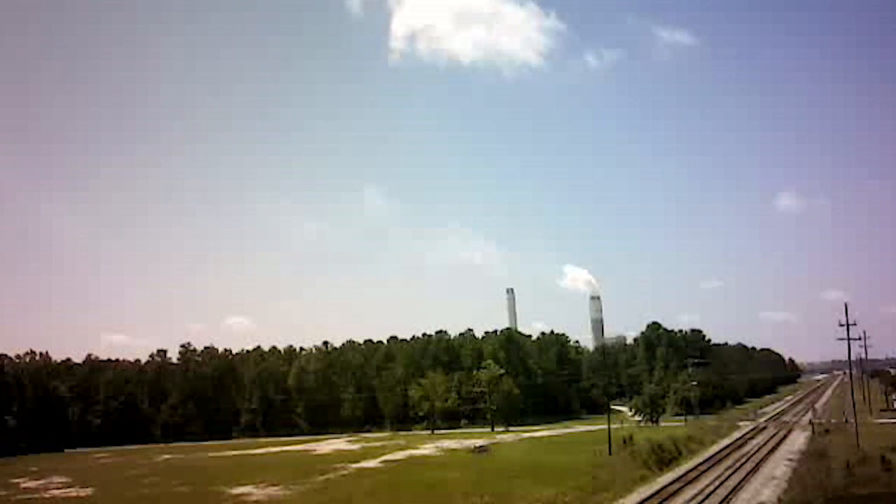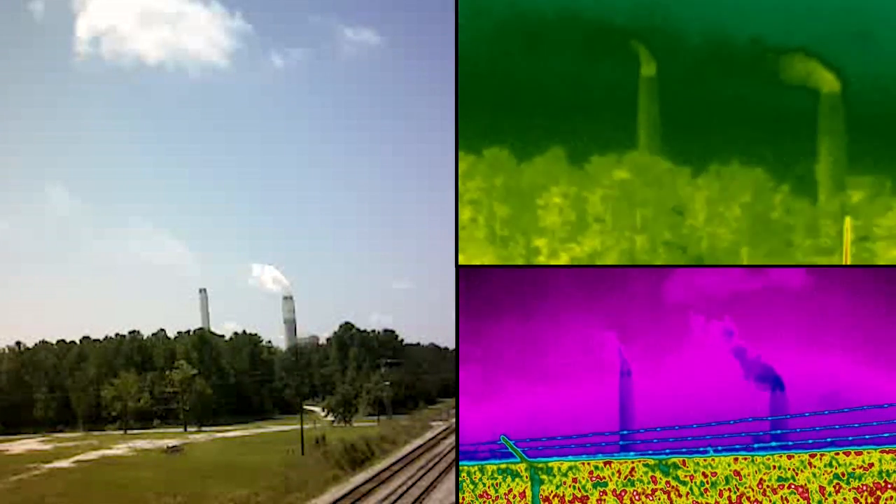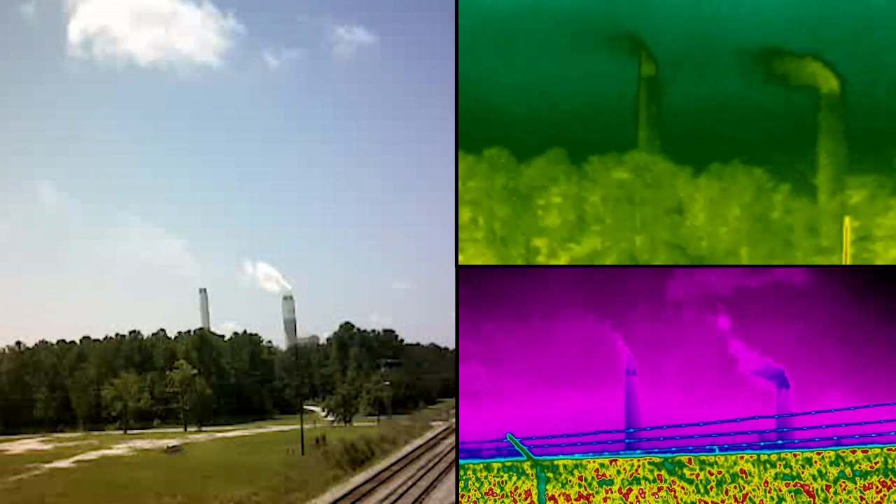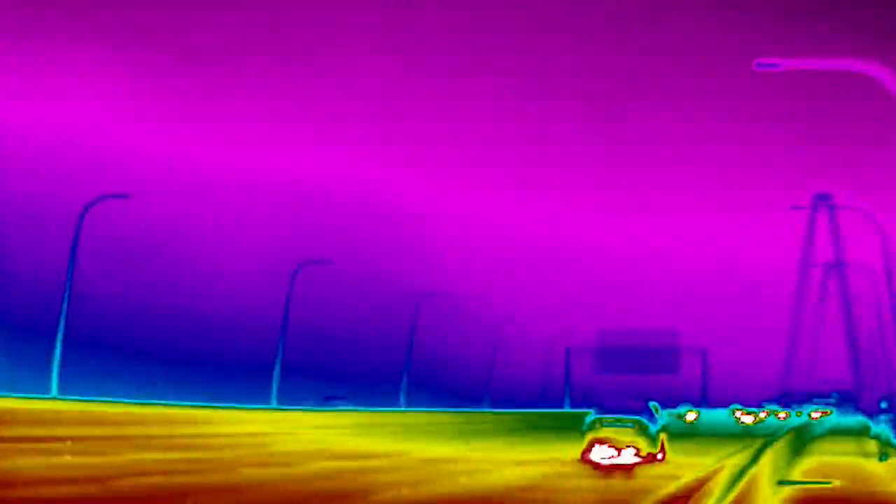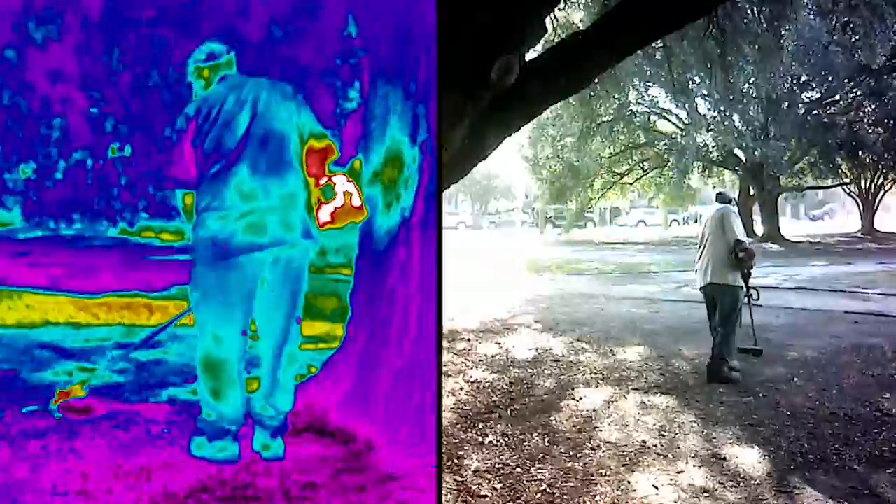Farther inland, Santee Cooper's plant in Cross is by far the biggest man-made source in South Carolina. Every year, it pumps out 25 billion pounds of CO2. We add carbon dioxide in so many ways, from yard work to the types of cars and trucks we drive. Yes, as the camera shows, we are surrounded by fires.